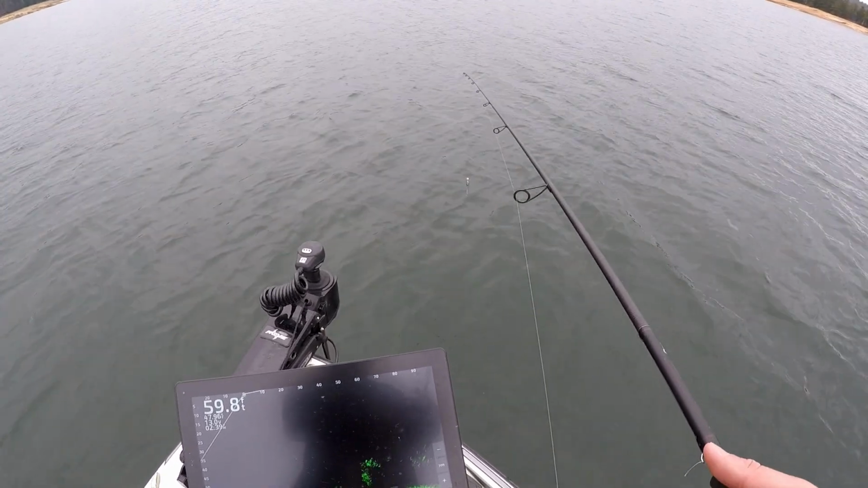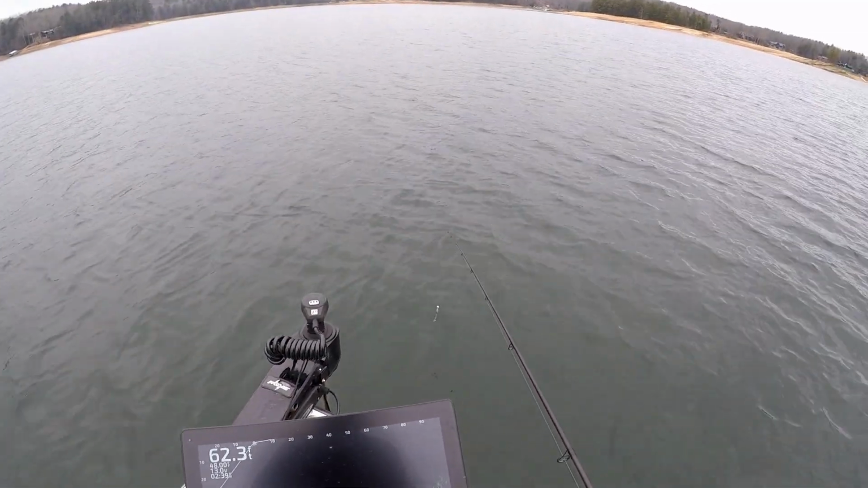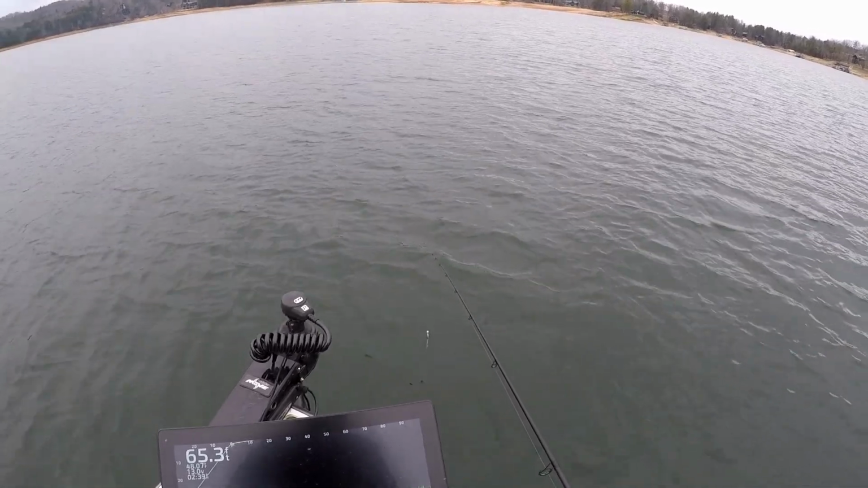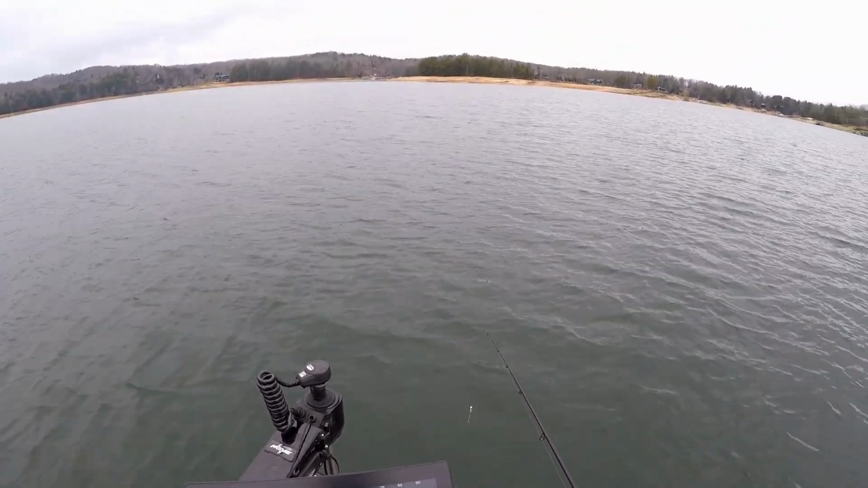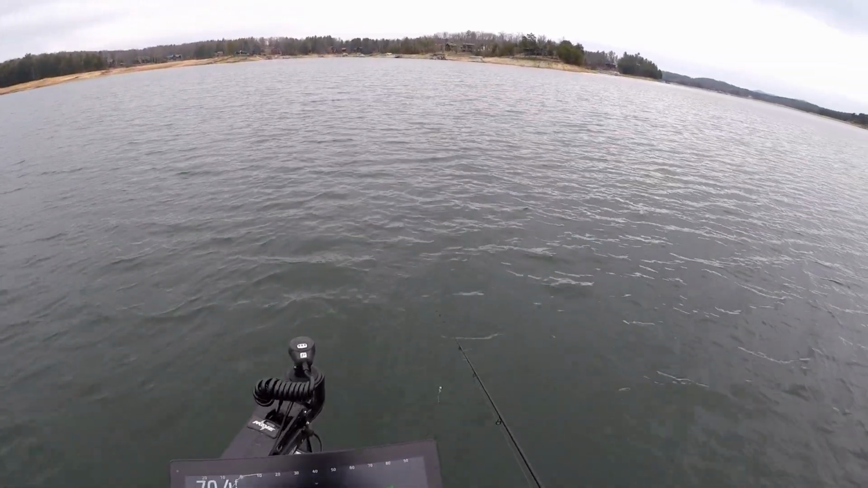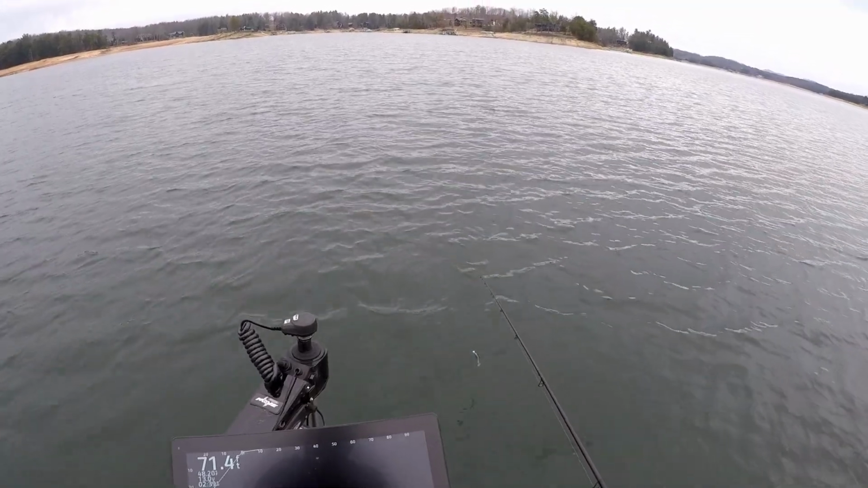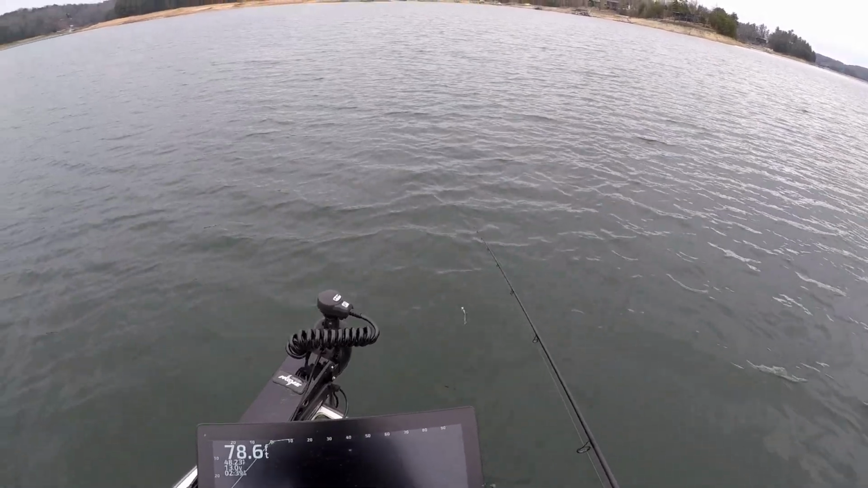It's just been a little struggle so far. Haven't really got a clue. Have seen some big groups of fish, but they haven't really bit all that well. Like, there's a lot of bait out here over 60-70 feet of water. You can see right here, there's just a pile of bait, but it doesn't really seem like there's a lot of fish in it, that you would think would be the opposite.